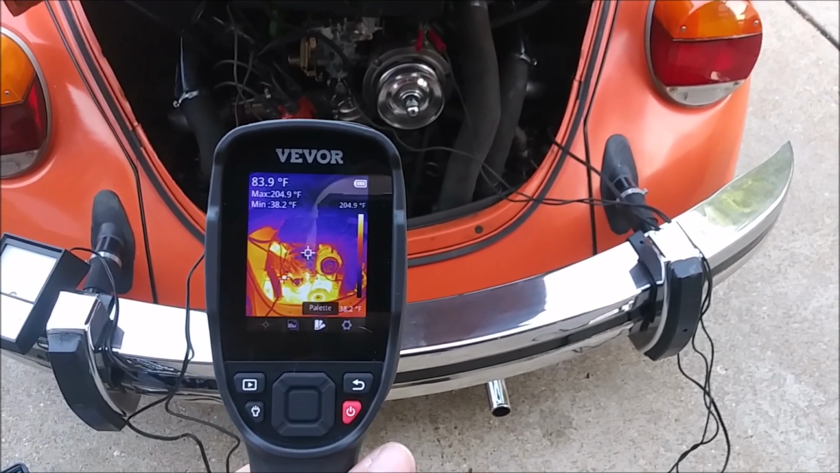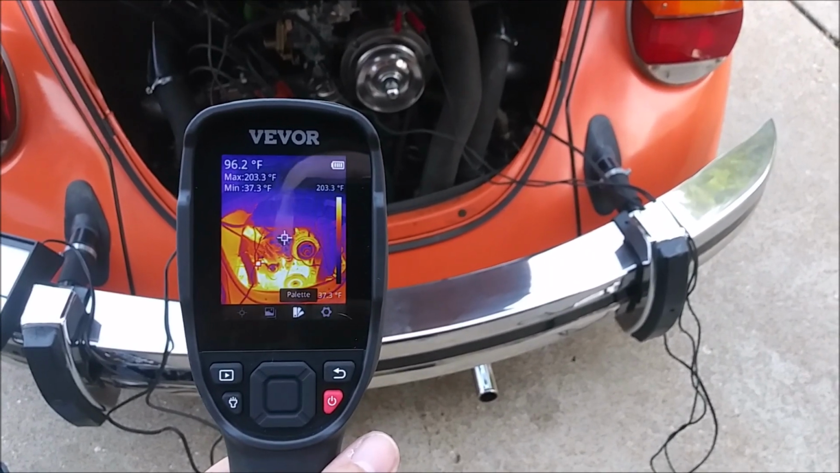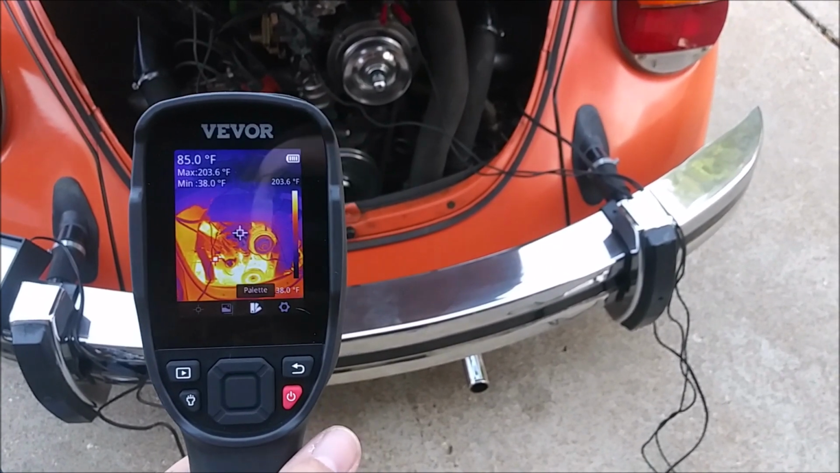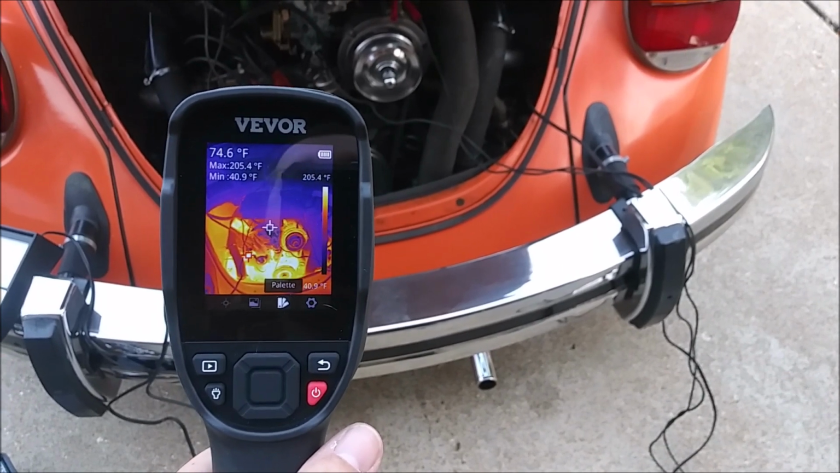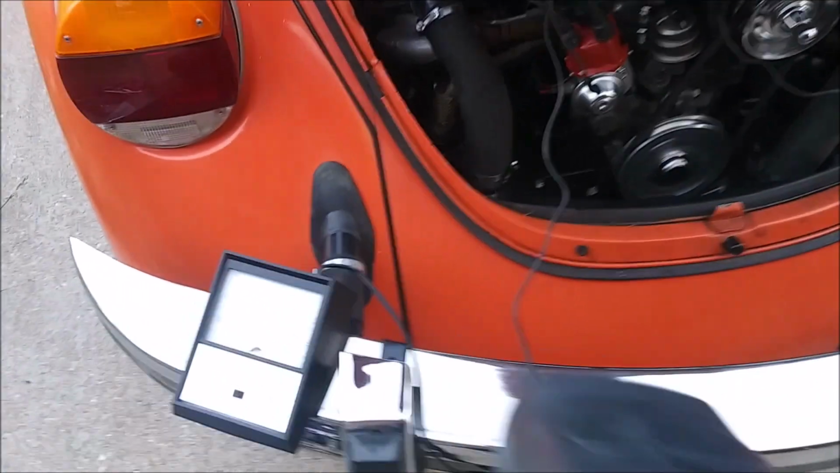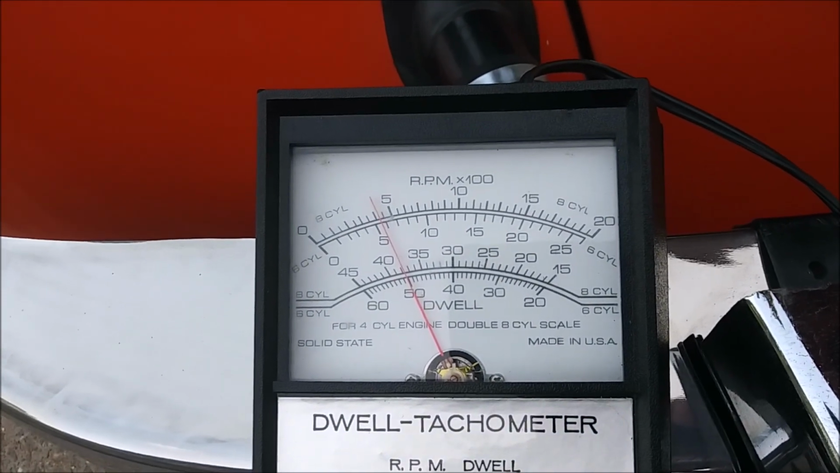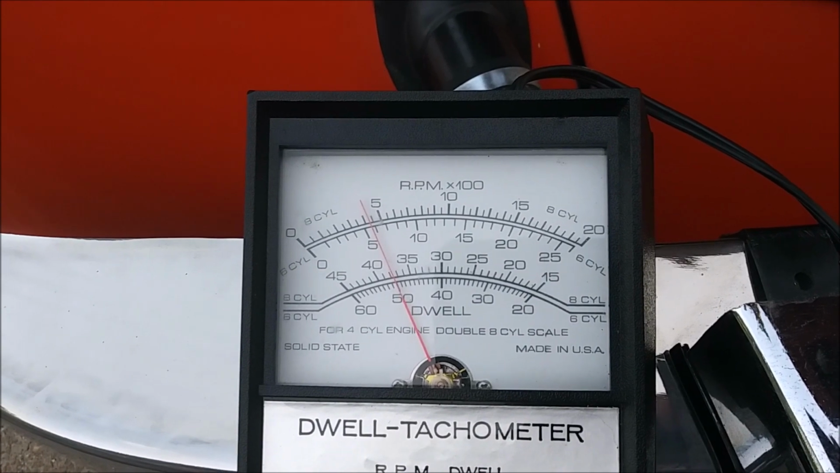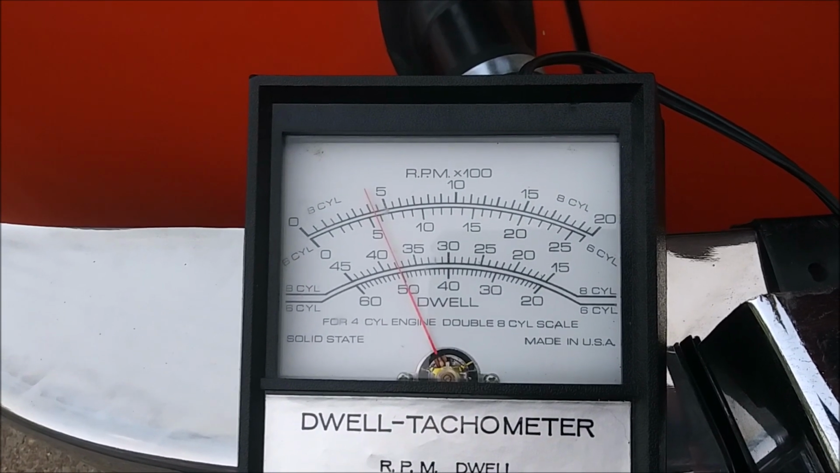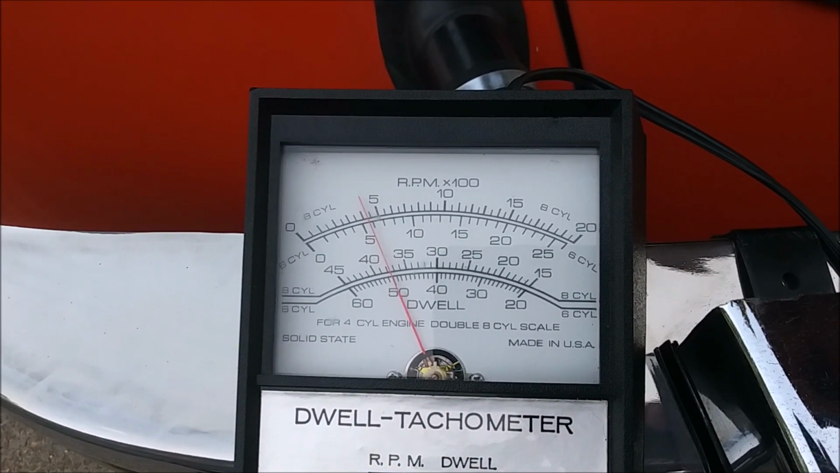So I've been driving the Beetle quite a bit lately. I finally got her dialed in. Our timing is at about 30-ish degrees at 3,000 RPMs. We've got the idle set at about 850 to 900. As you can see, the needle's bouncing around the 425 to 450 mark.